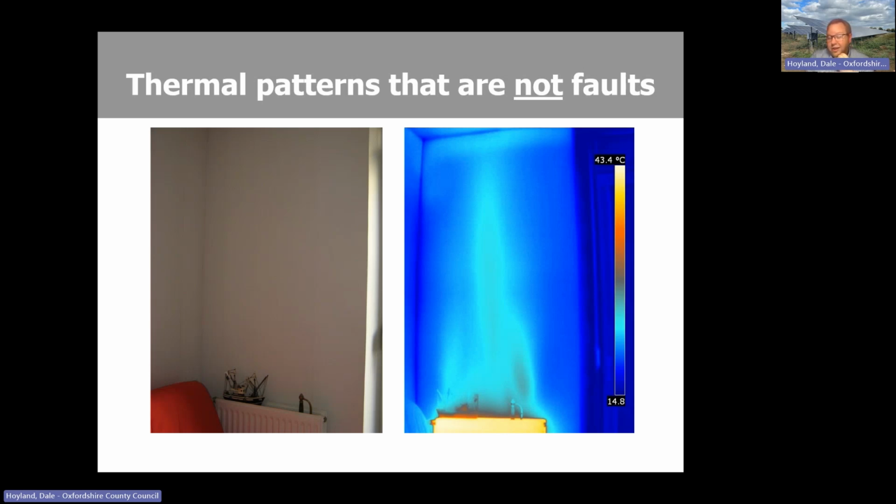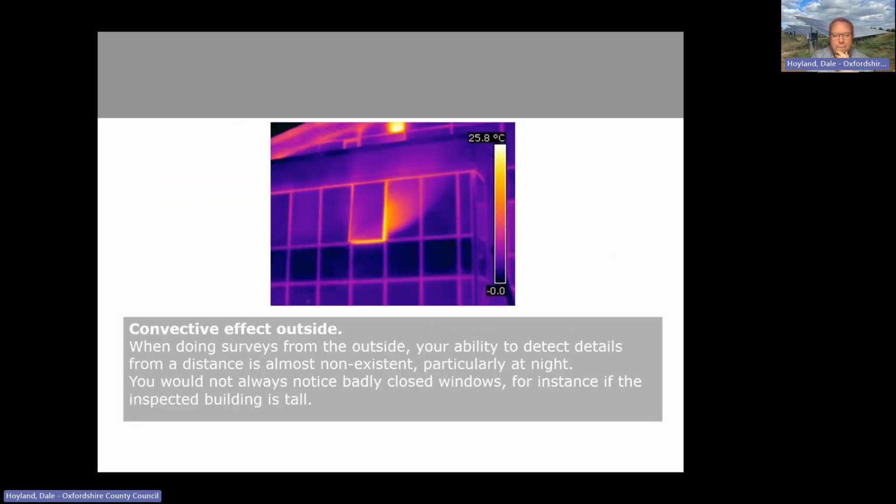Here we're simply looking at a radiator, and here's the thermal pattern on the wall above that radiator. Radiators are quite interesting to look at with the thermal imaging camera as well, because you can see if there's sludge in the bottom. You'd expect the bottom of the radiator to be a bit colder anyway, because the warmer water tends to go to the top of the radiator. But if it's definitely colder at the bottom, then probably sludge. If it's not very hot at the top, then perhaps it's gathered some air in there. So yeah, radiators, good to pass the camera over and have a look.